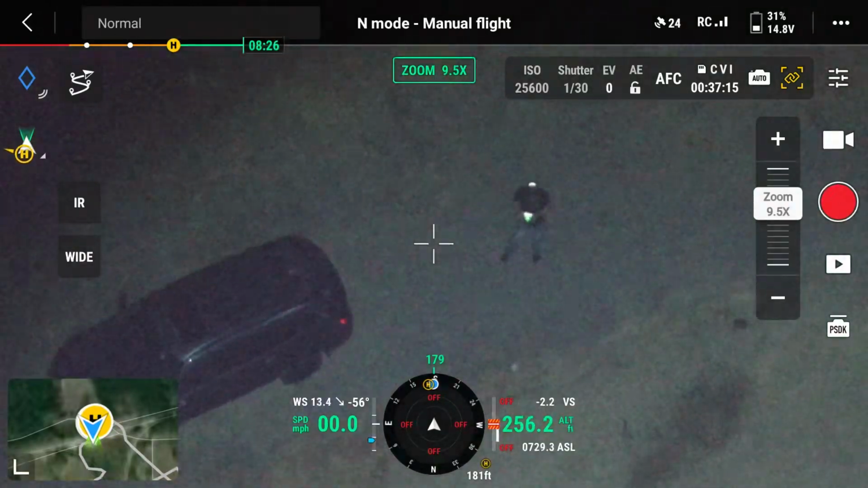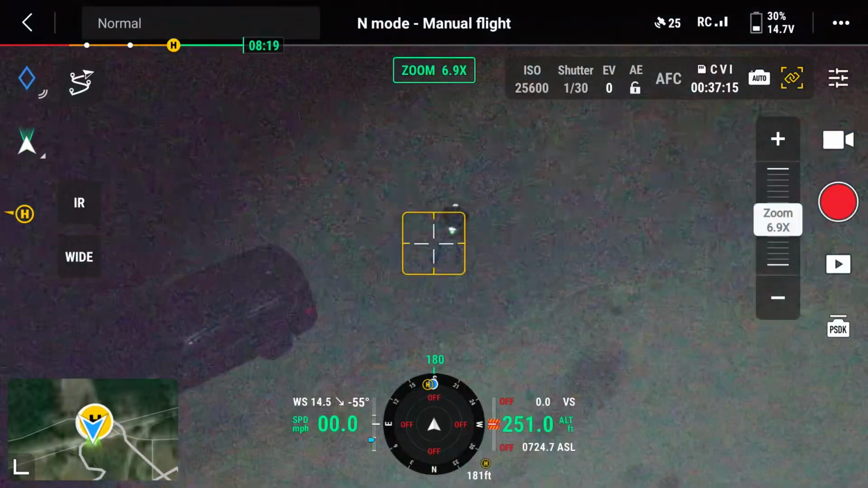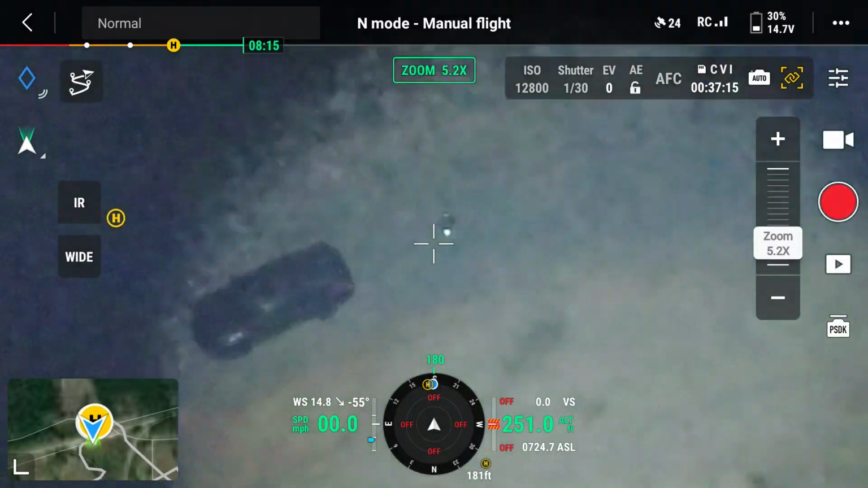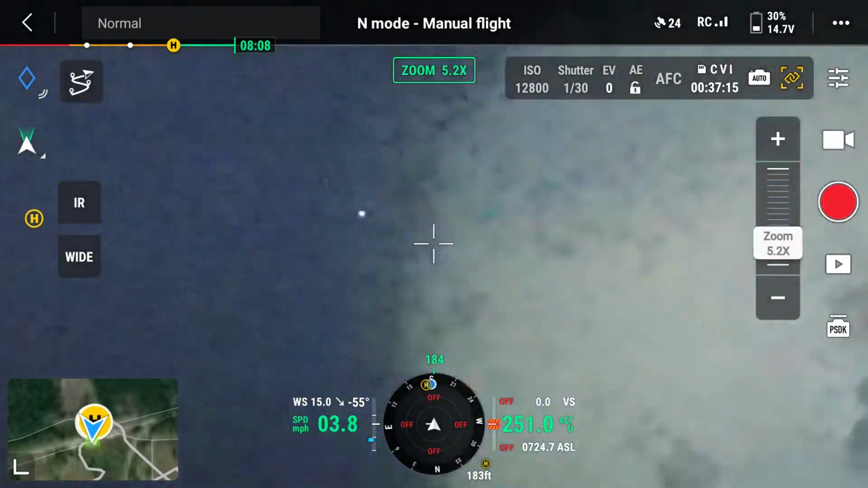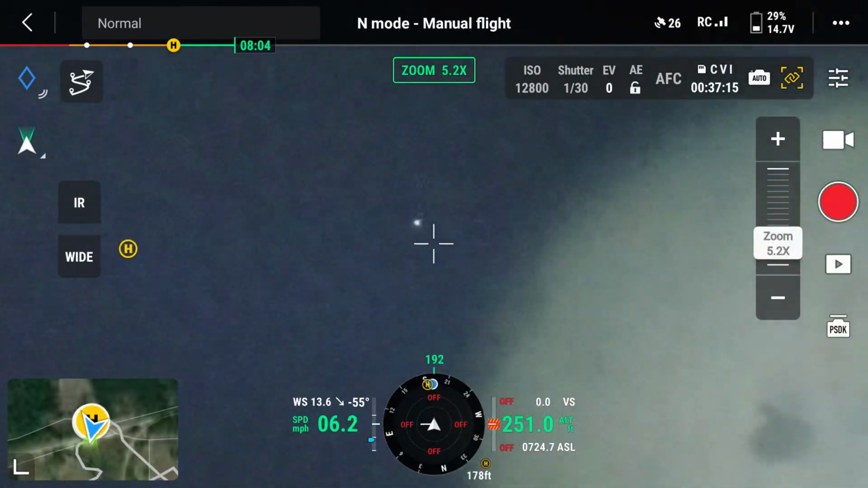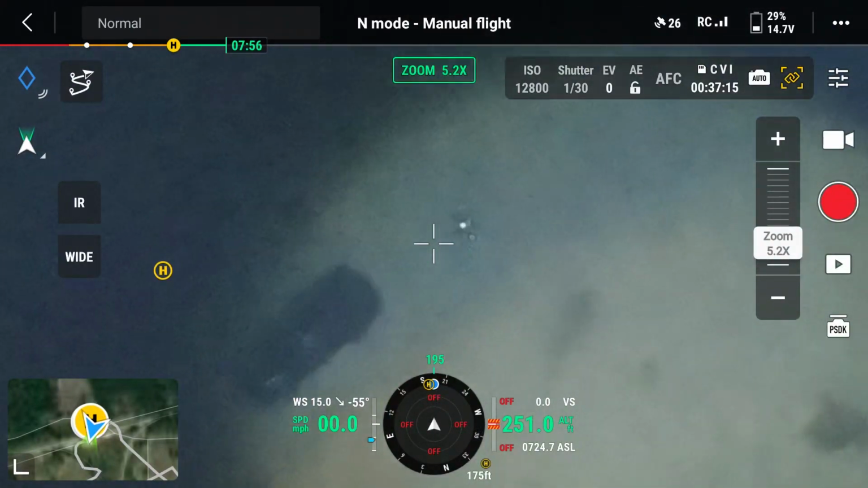So, see, there's some weird vibration too, if you notice that. I'm not sure what that is, but it's obviously a low light issue, and it may be because the light is flickering. I'm not sure if it's the focus or the fact that the light's moving, but clearly a low light issue.